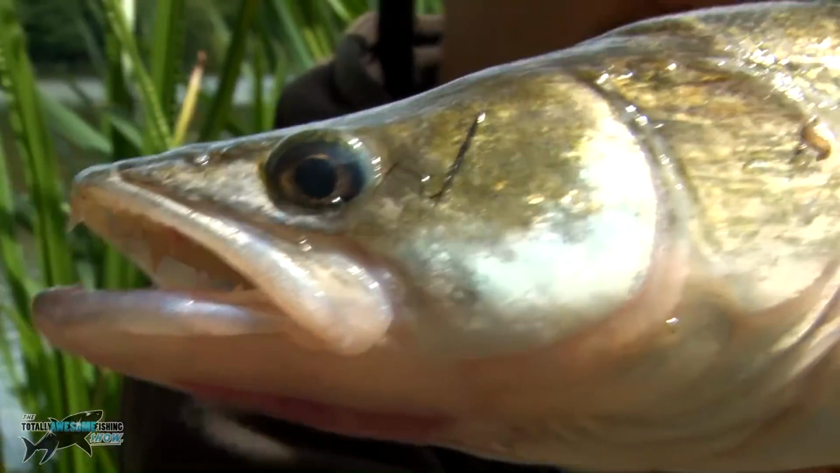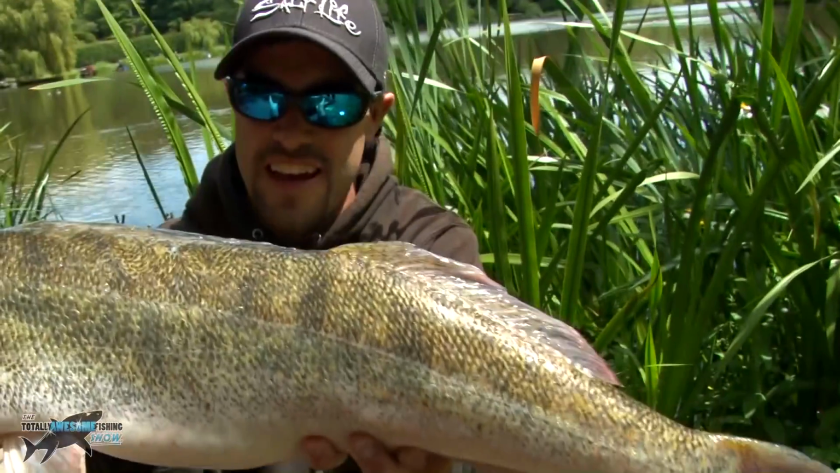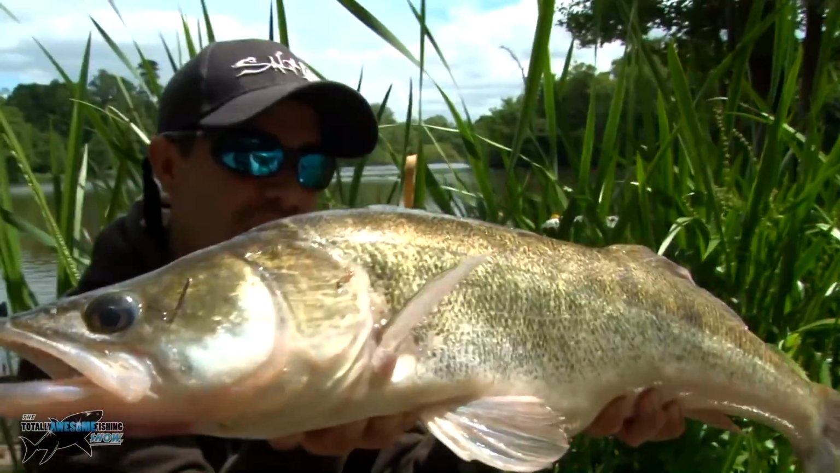That is awesome. Did not expect that on the tackle I was using and the time of year. And the last time you used that sounder, we were over by the island. We were trying to catch these. Yeah, and you caught one of these and you got another using the sounder, the Deeper FishFinder.